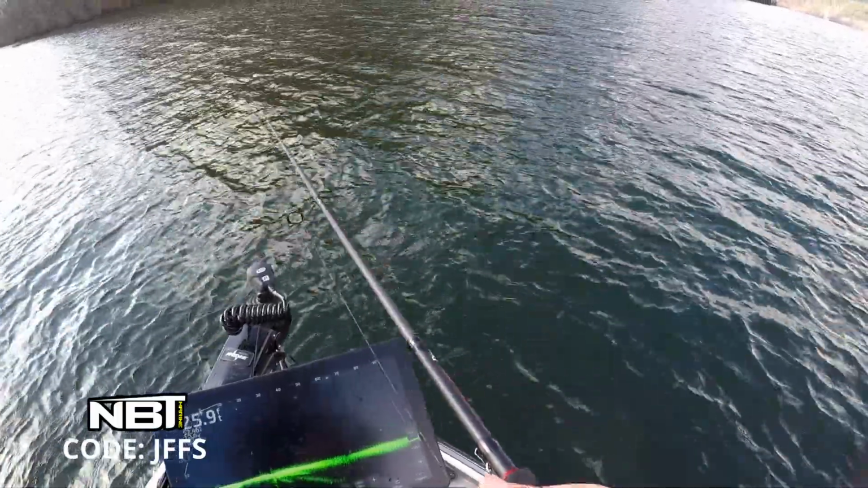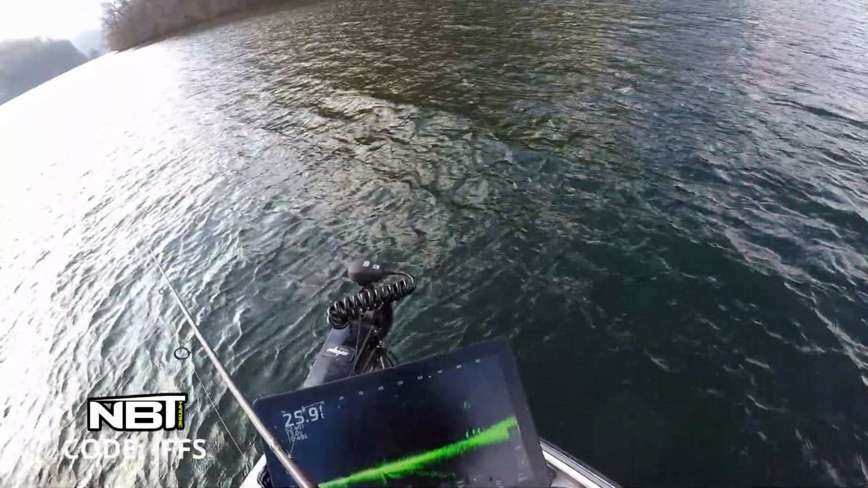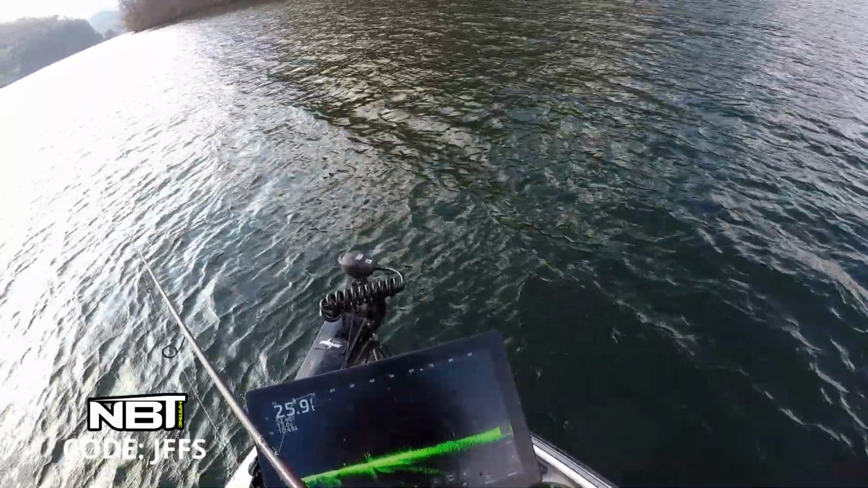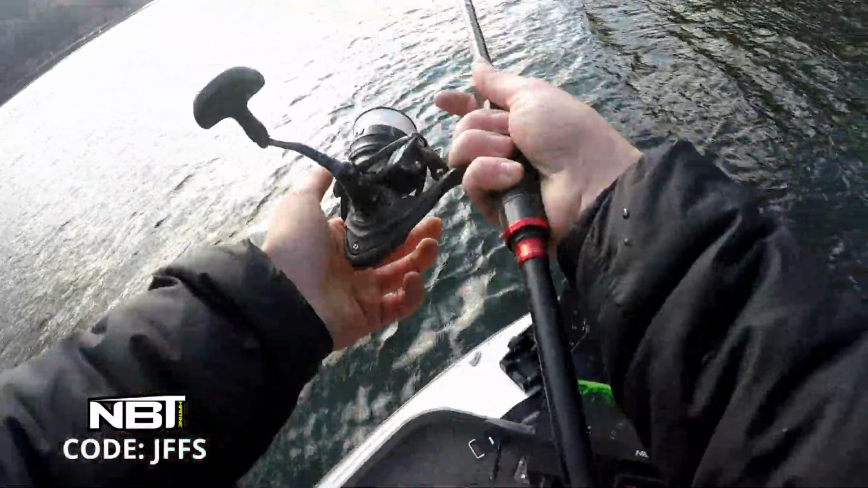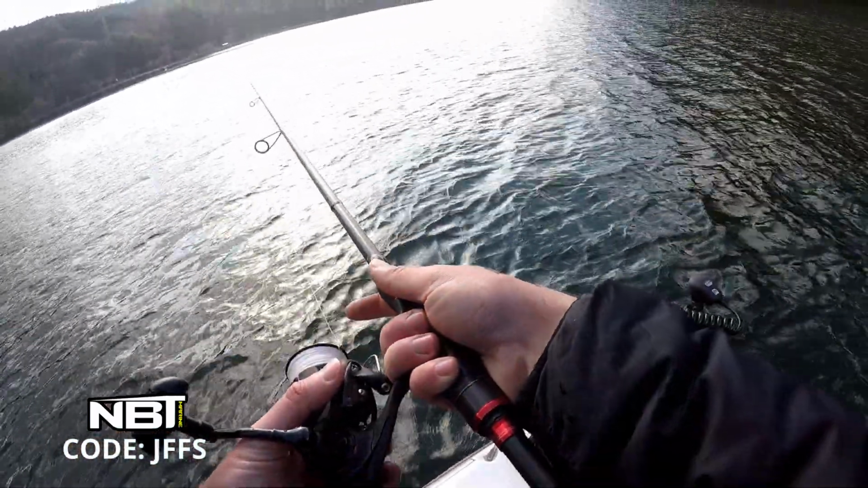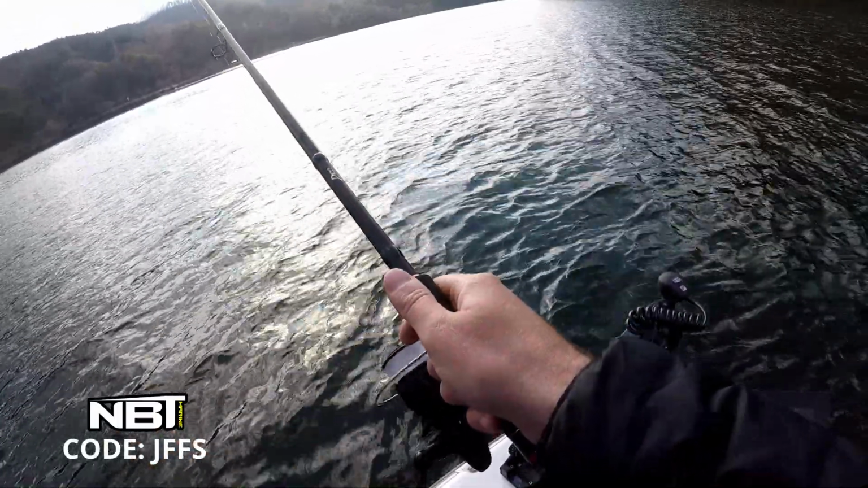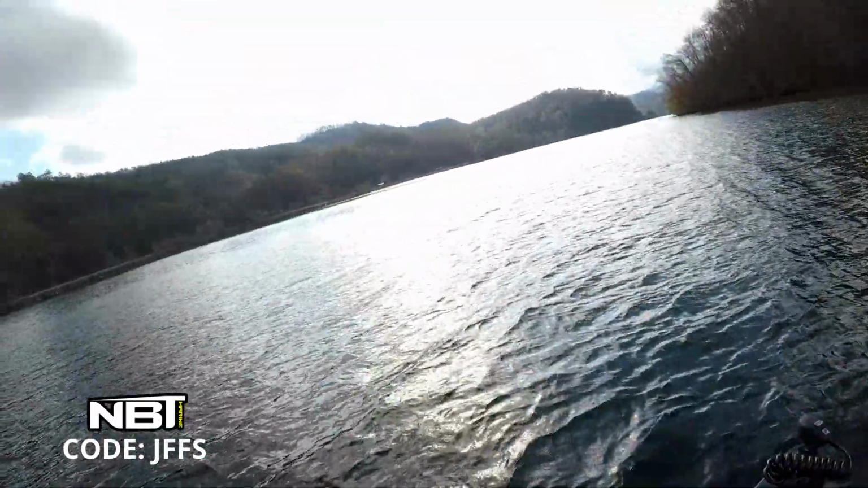Oh, here's a couple more right here. 80 feet. 3 of them. Over here to the left. I made a pretty decent cast. Yep, here comes this one. Got him. Yep. It's a nice one too.